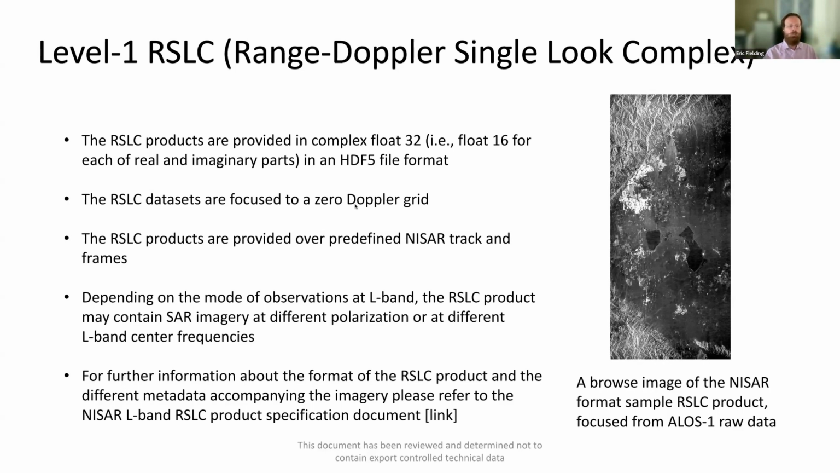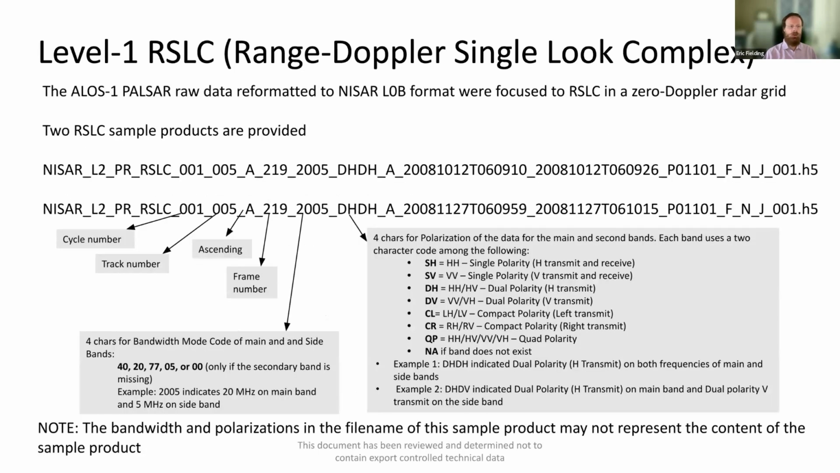The radar range Doppler single look complex images are on a 0 Doppler grid, and they're always going to be on this predefined track and frame. Depending on the mode of acquisition, the product will have different polarizations or different radar frequencies. So there's a whole specification for this.